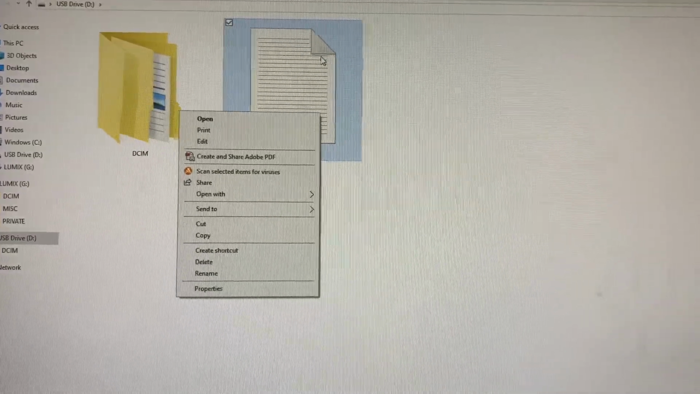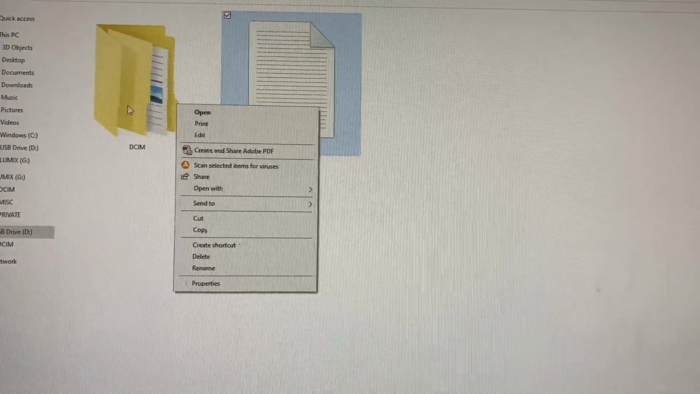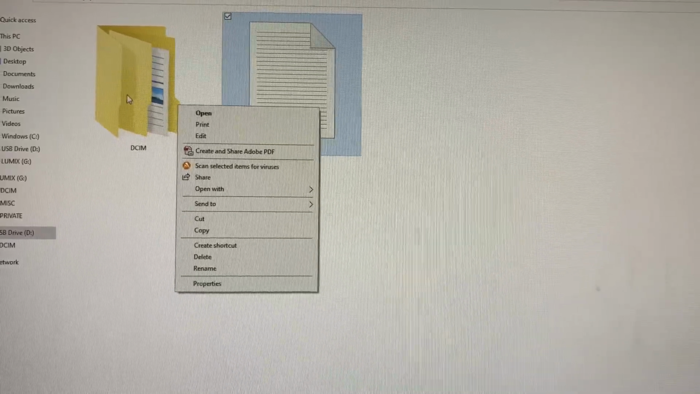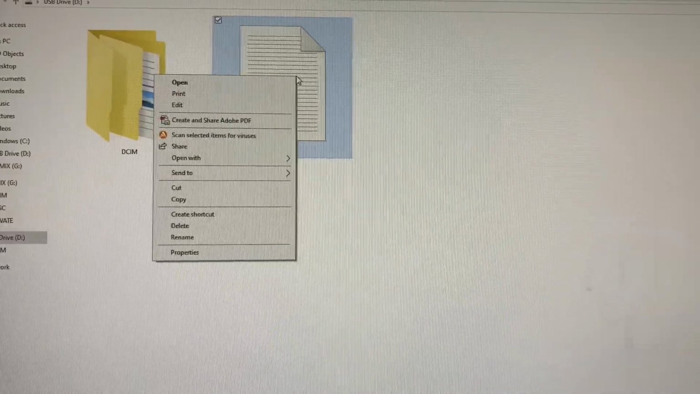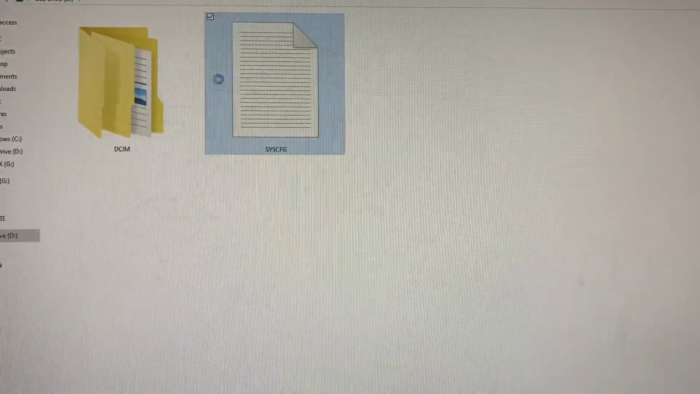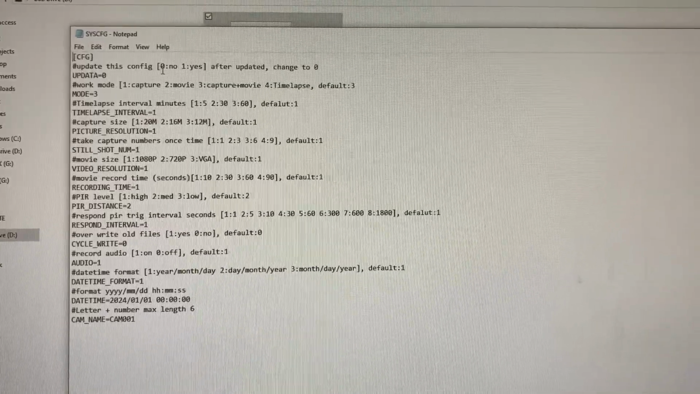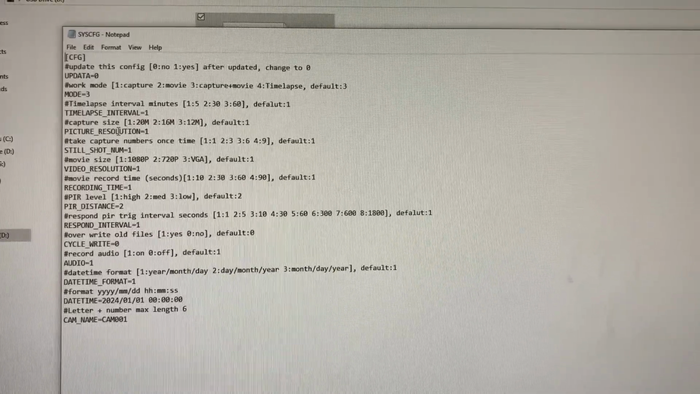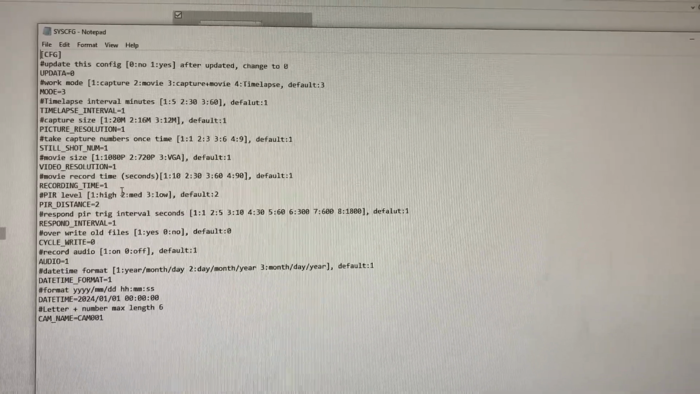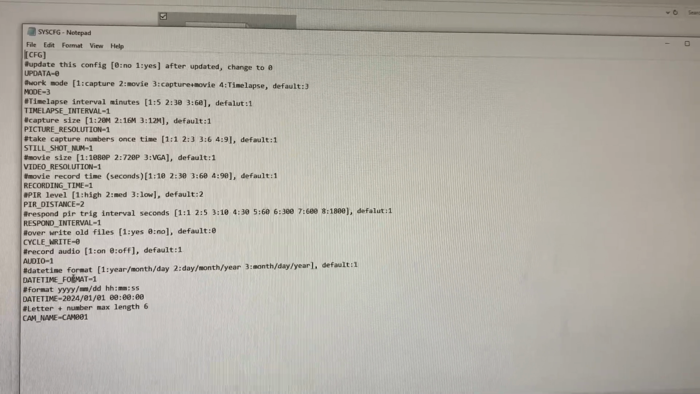Okay guys, so I've got the camera hooked to the computer, turn it on, and then the files folder comes up here where the photos and videos are, and by default it takes photo and video. This is the folder also that you'll see there that you can open to configure the menu. And there's a guide in the book that tells you how you can do this. Put the time lapse on, change the resolution, video resolution, recording time, PIR level, PIR distance, and so forth.